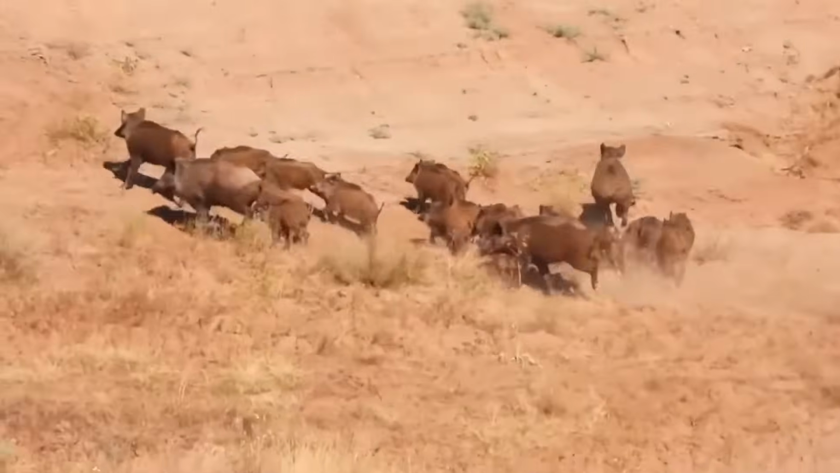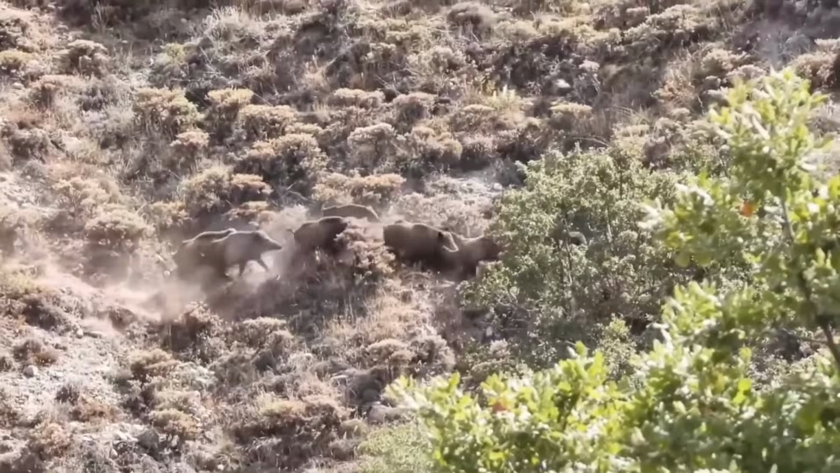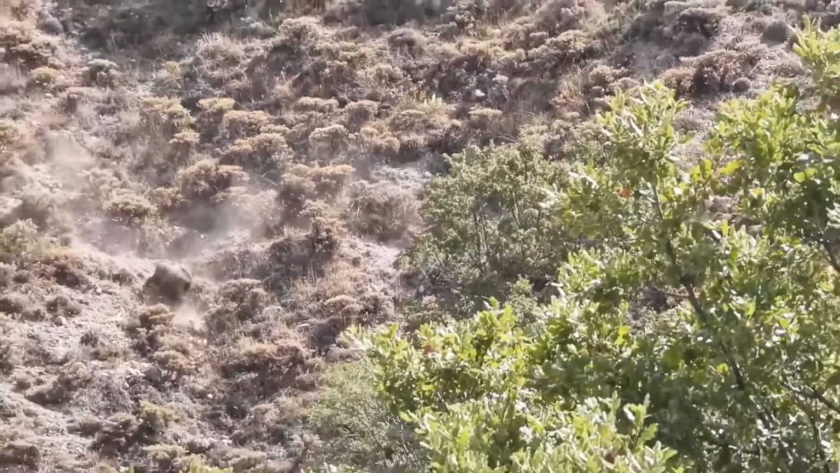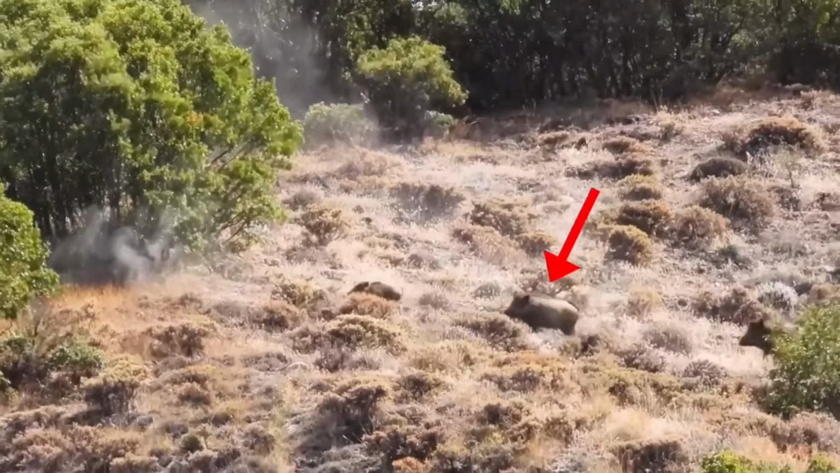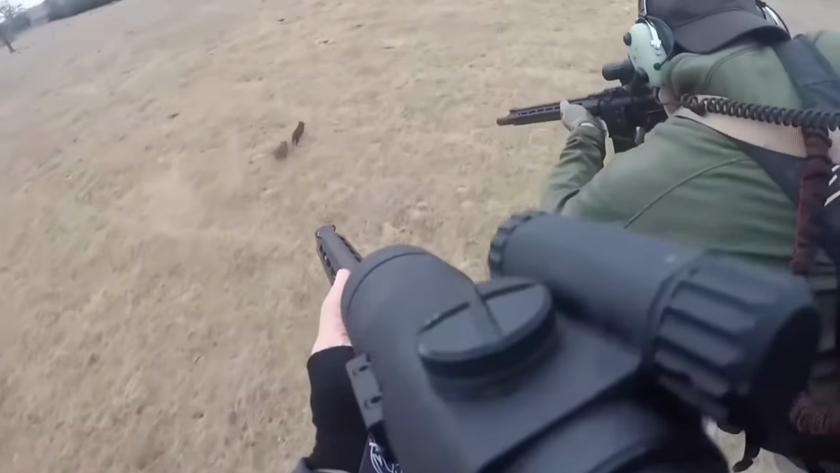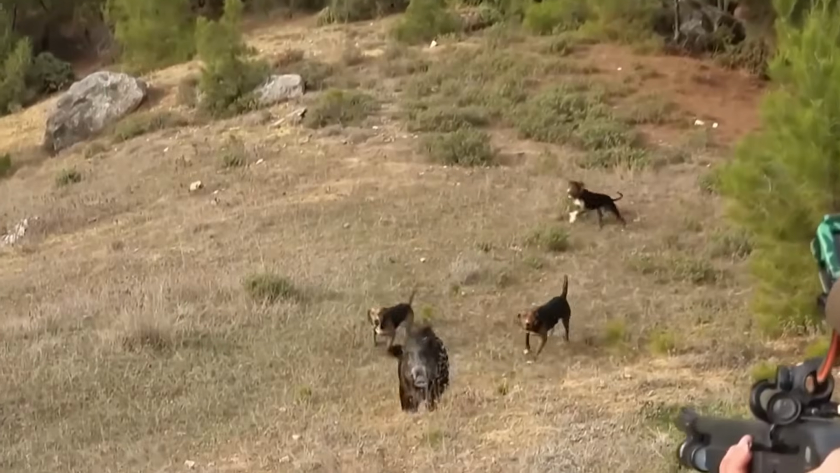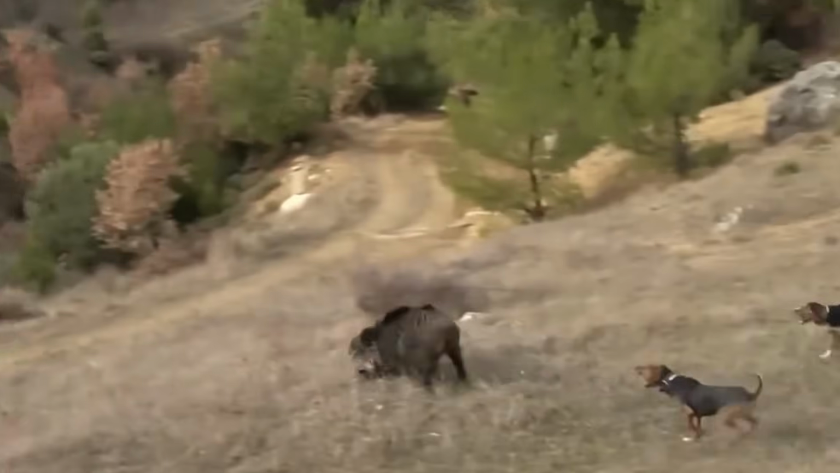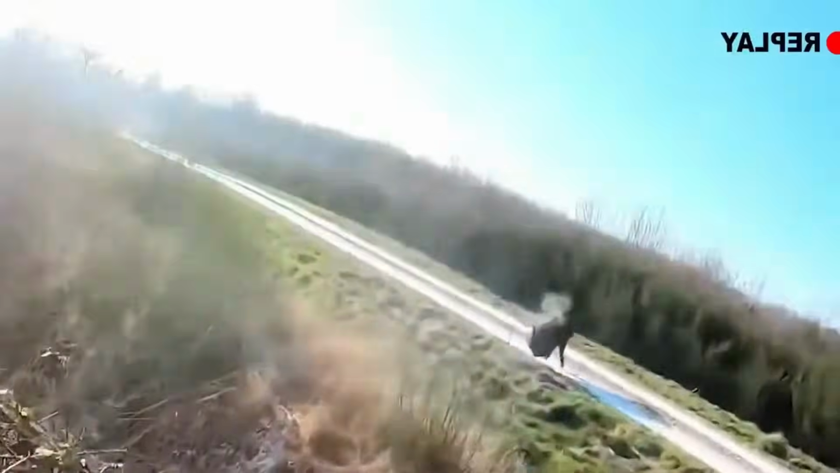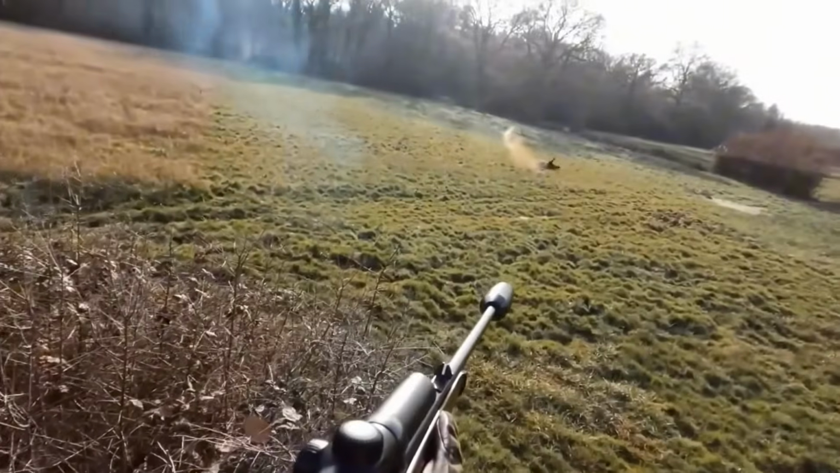Wild boars are growing fiercer, destroying crops, polluting water, and disrupting communities. Hunters wage a relentless battle to restore balance, but can they curb the damage from booming boar populations?